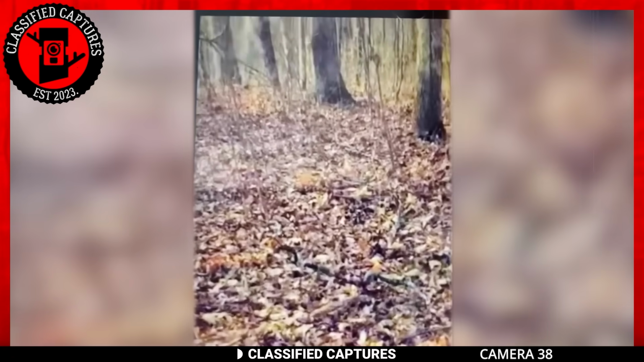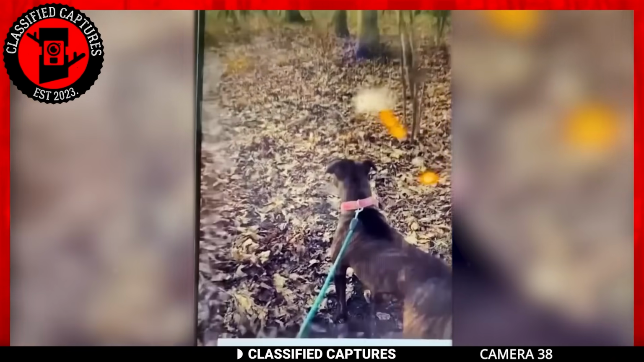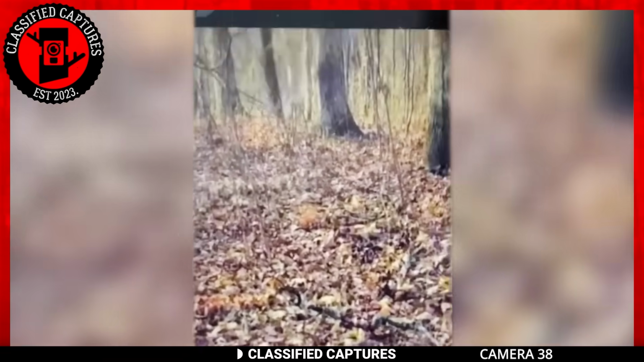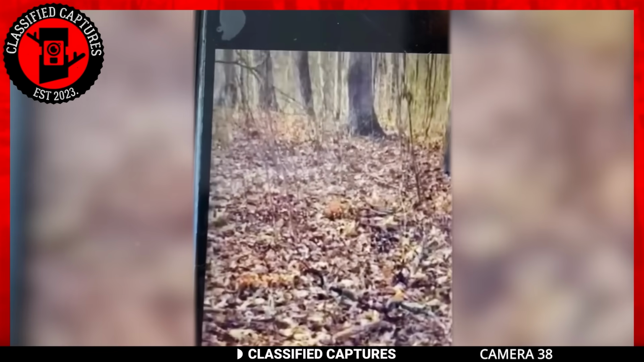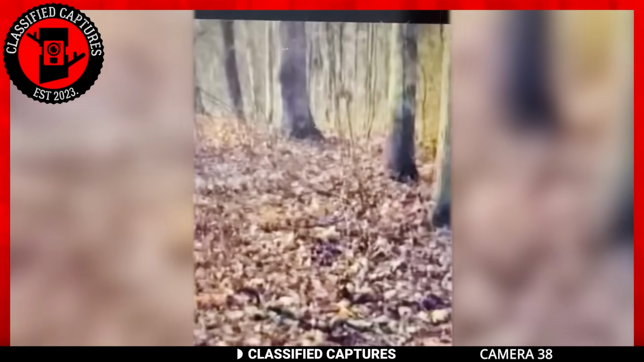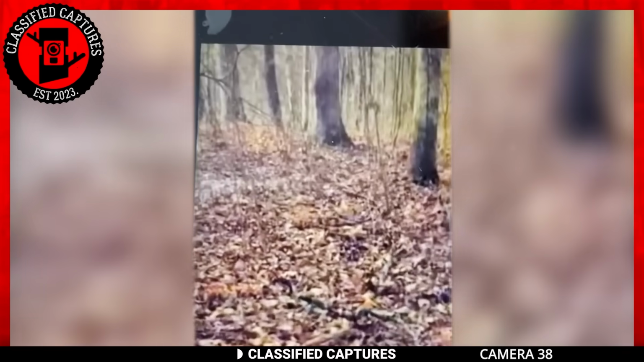The footage was taken by a man who was exploring the woods. He realized his dog was barking in a direction. He looked in the same direction, and this is what he saw. He refused to return to the woods or even talk about the encounter. But what do you think about it? Does it look real, or do you think it's merely a product of 3D animation? Share your thoughts with us in the comments section.